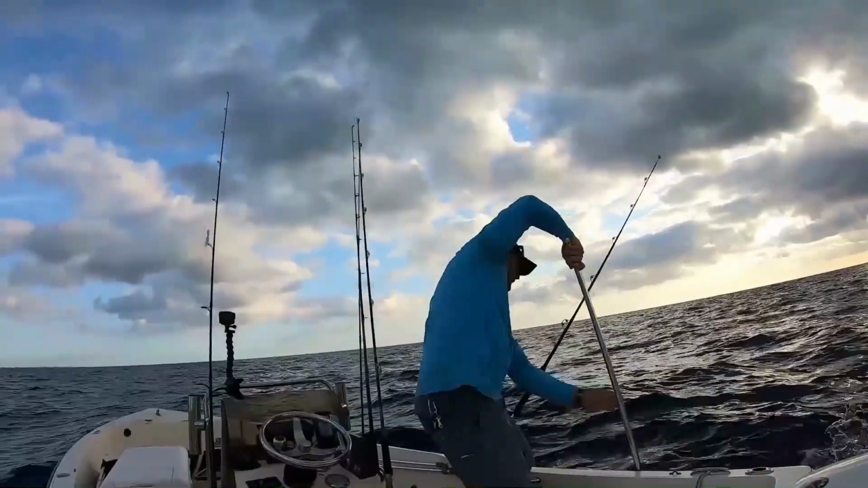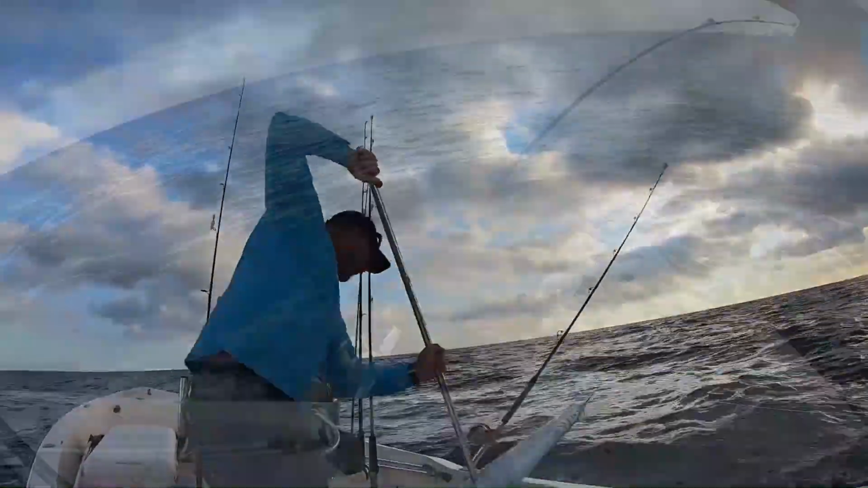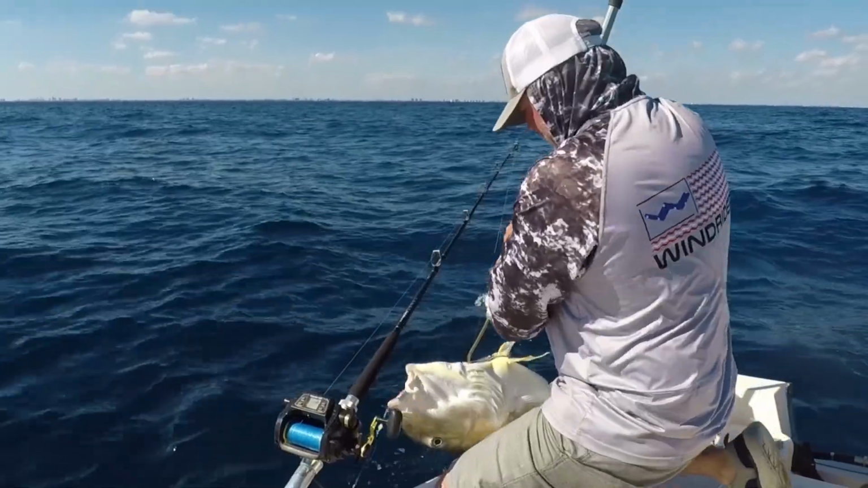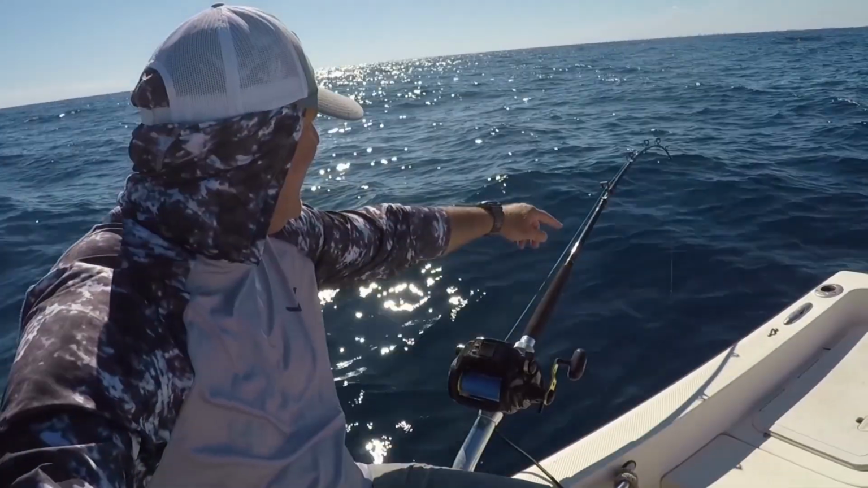If you're going for pelagics like kingfish, wahoo, and tuna, you're more than likely going to want to be trolling or live baiting for these fish. And if you're going for fish like tilefish, you're going to want to be deep dropping.